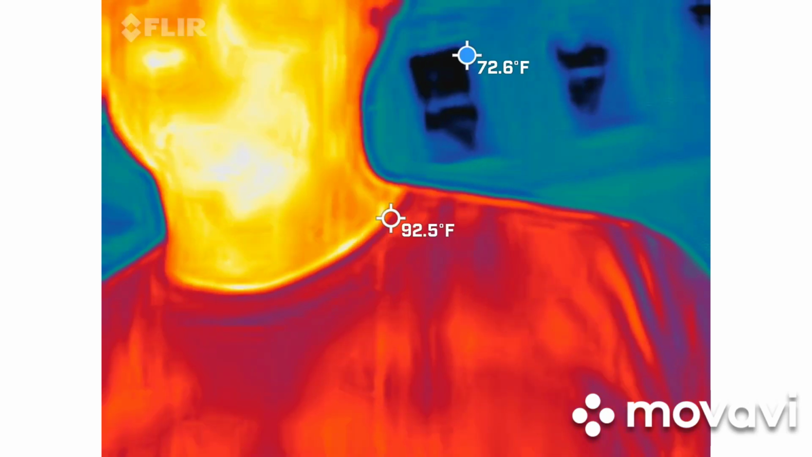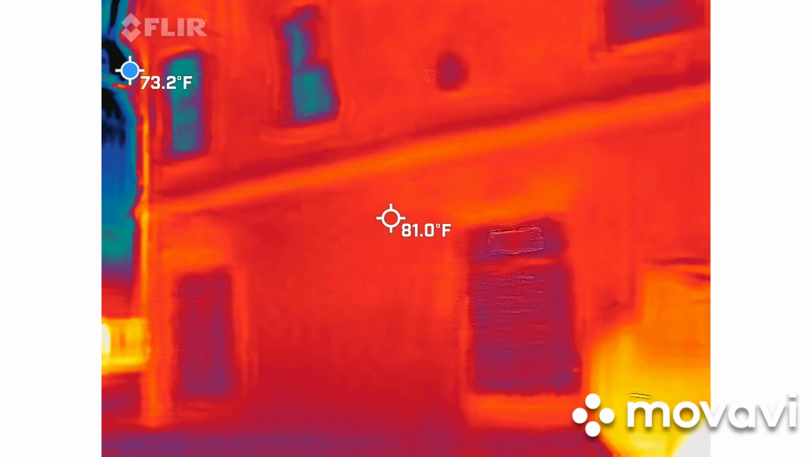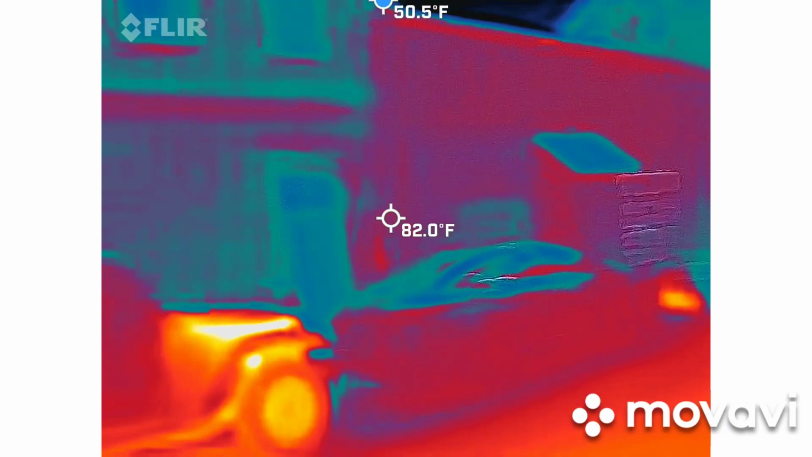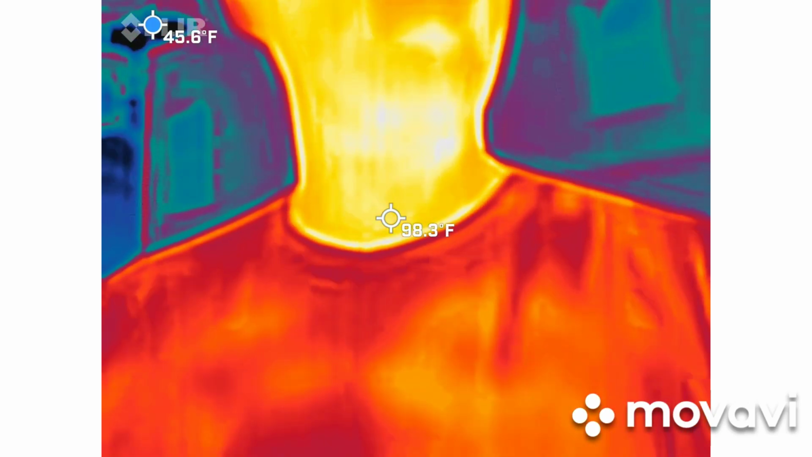When you have that array of color, it's a lot easier to see something moving that shouldn't be. So if you take me out of the picture, the red, orange, and yellow is going to go somewhere else. Did you guys all see how it kind of fluctuated? Sorry, I moved that kind of quick. But again, without skin tone in there, it's a lot easier to see it just when somebody's in view, just so you guys know.